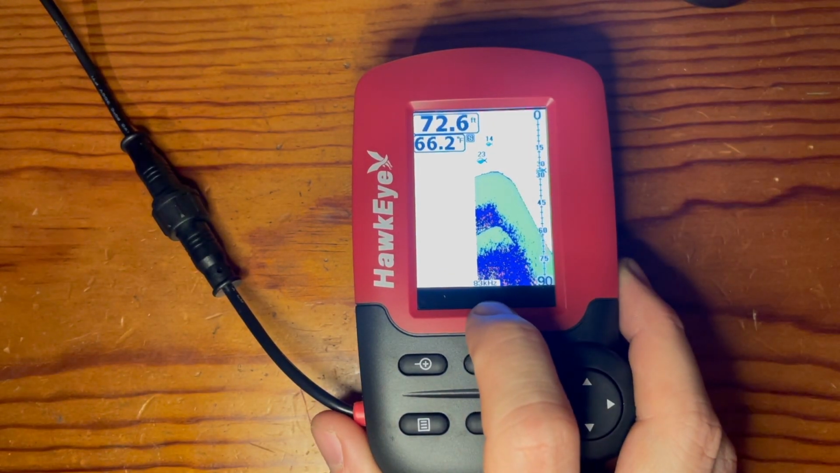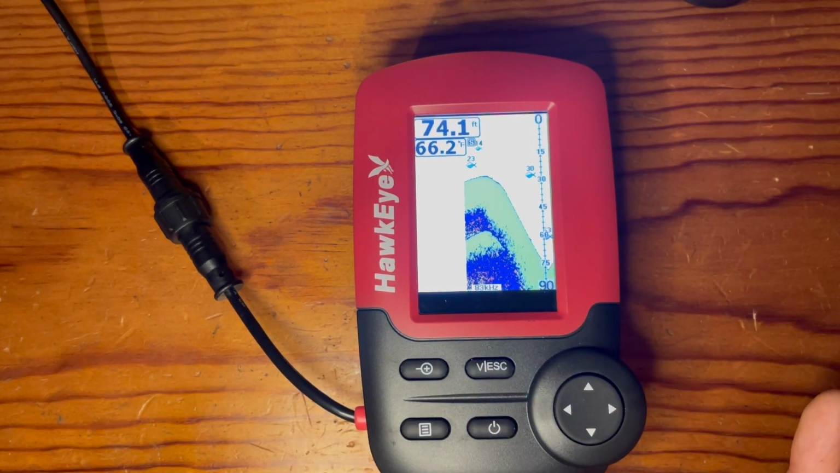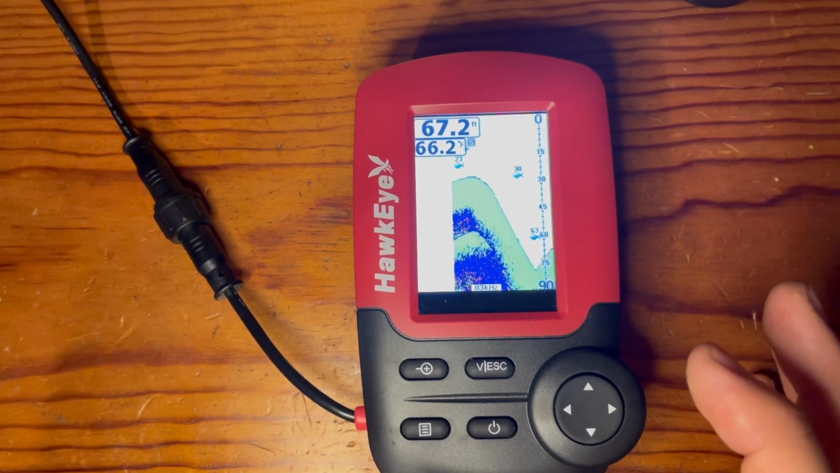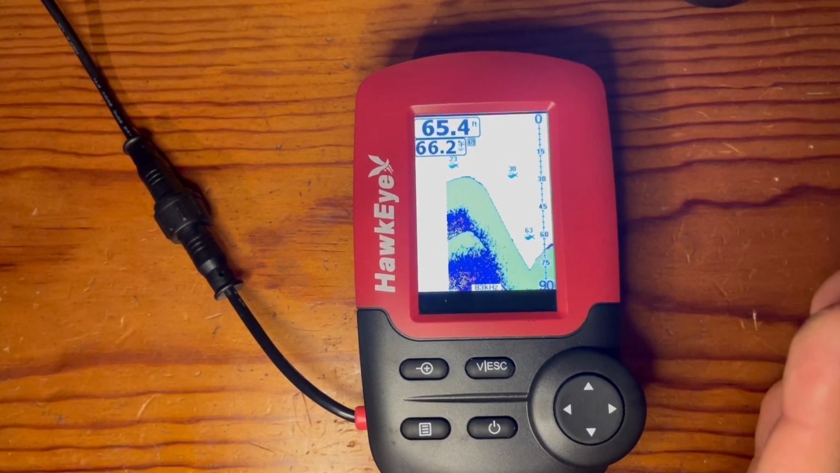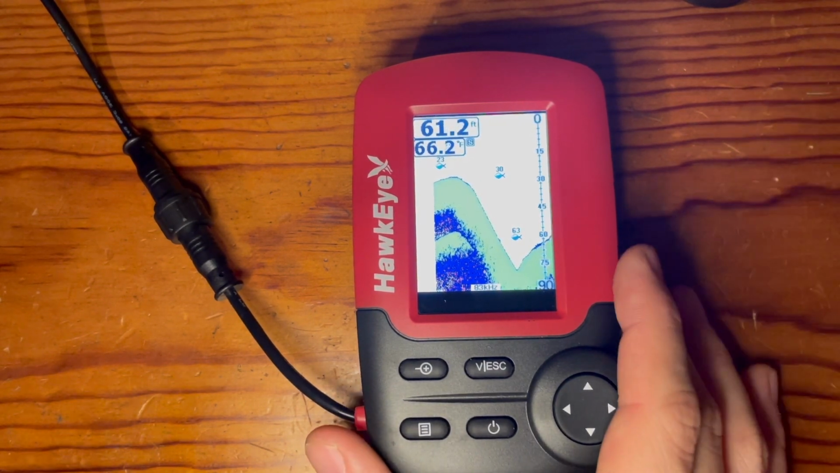So the 83 kilohertz option has a much greater depth penetration capability, but it does show less definition. So this is more used for deeper waters or in situations where the 200 kilohertz lacks the structural detail at the bottom.